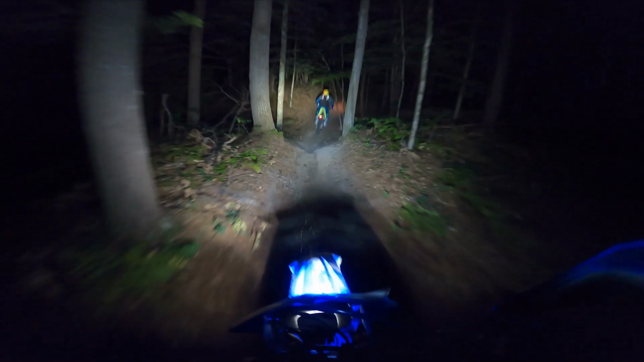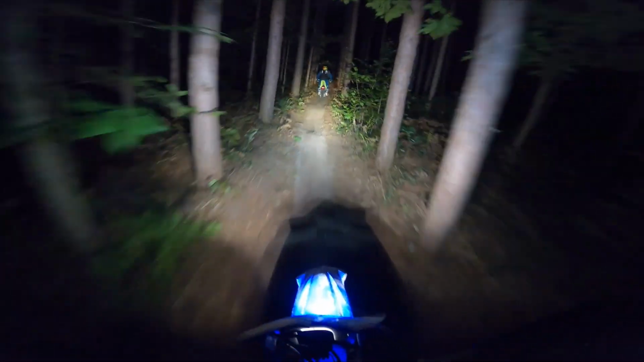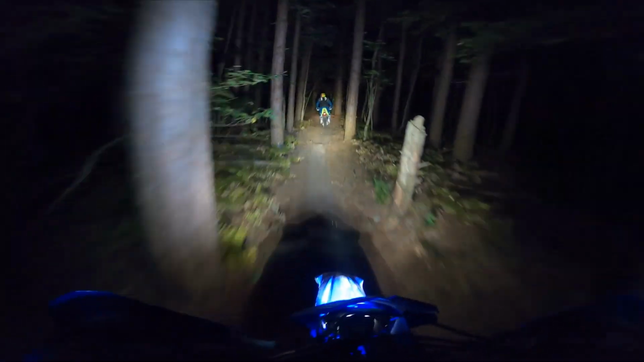Obviously, when you're in a time crunch like I was, you got to ride something close, which we're on the Big O, right down the road from my camper. It's just awesome. And the other thing is, we've probably ridden this trail, I'm not even joking, at least 100 times. But just riding it at night adds a different element to it. So it's like a new trail.